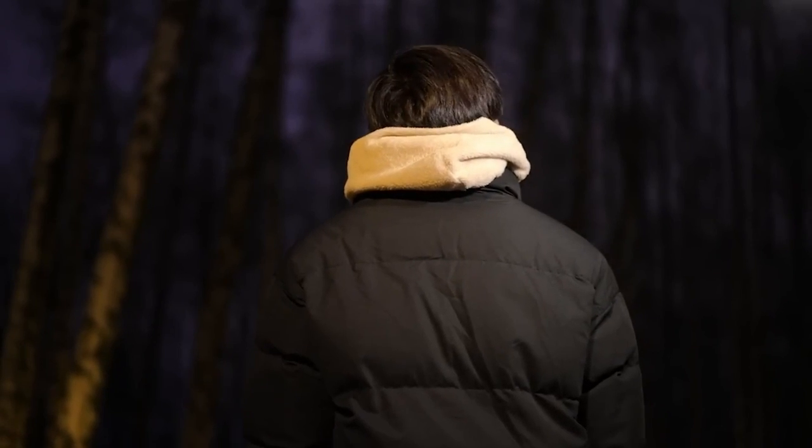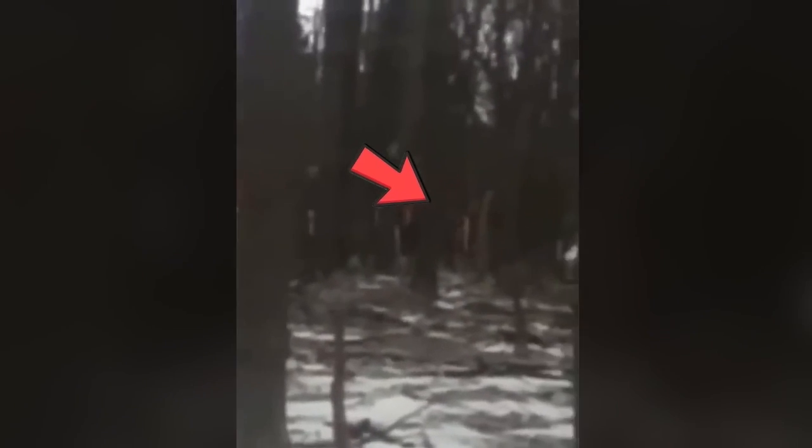Aliens. Now this clip might be a little blurry, but what it shows is just creepy as hell. A man was having his normal day when he felt that there was someone nearby. Considering he was in the woods, where usually no one goes, he took his camera out and started recording. And what he captured was a creature moving very quickly behind the trees. There.